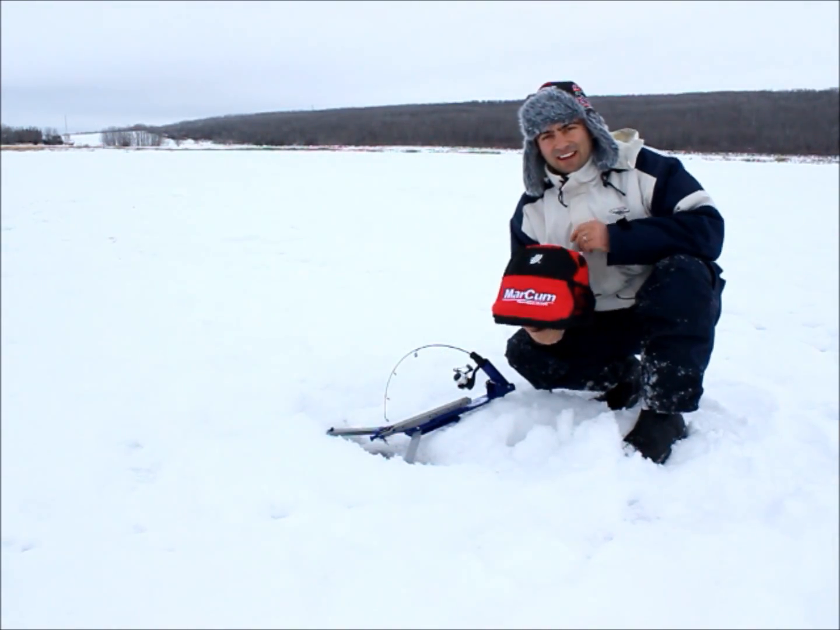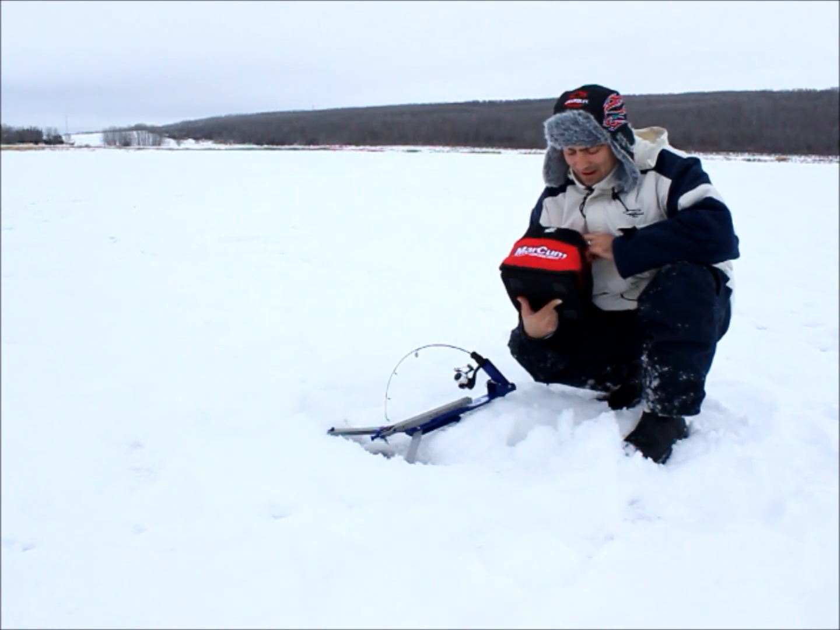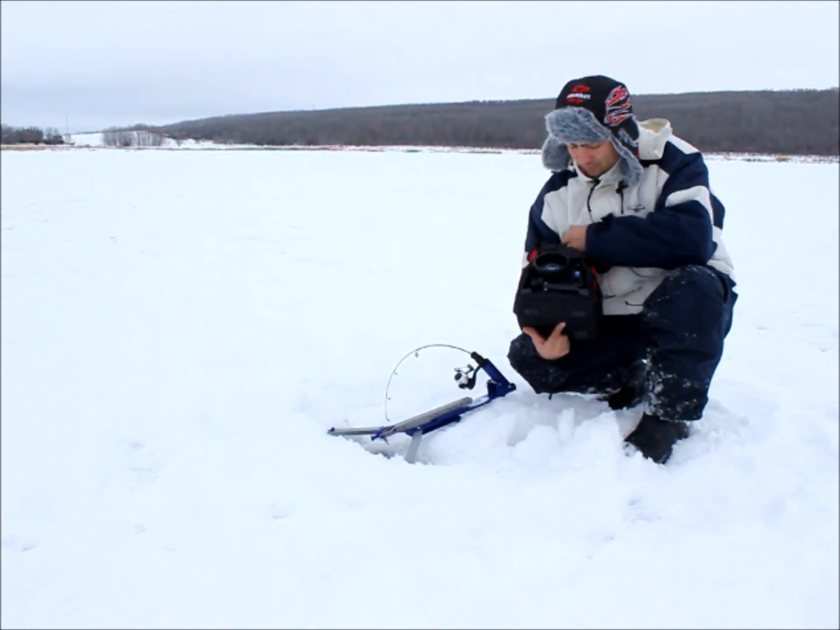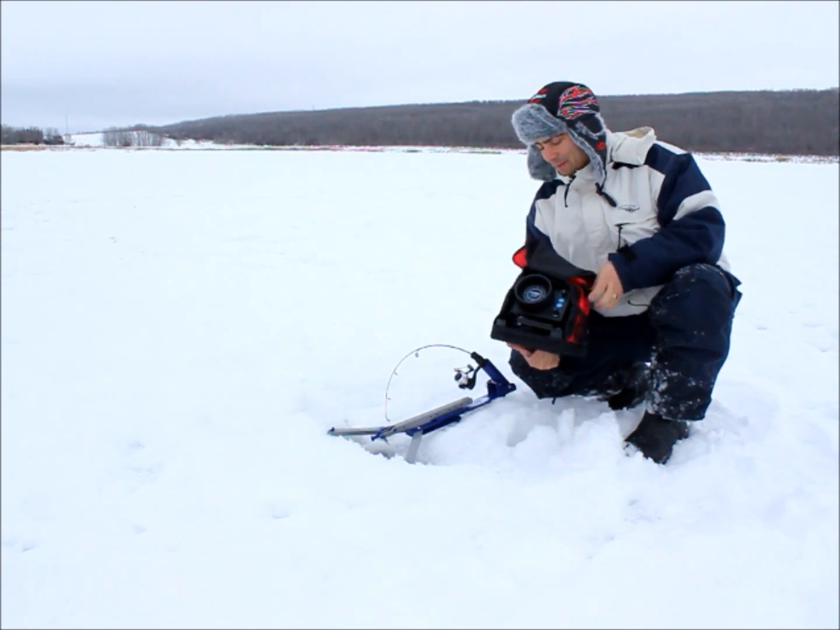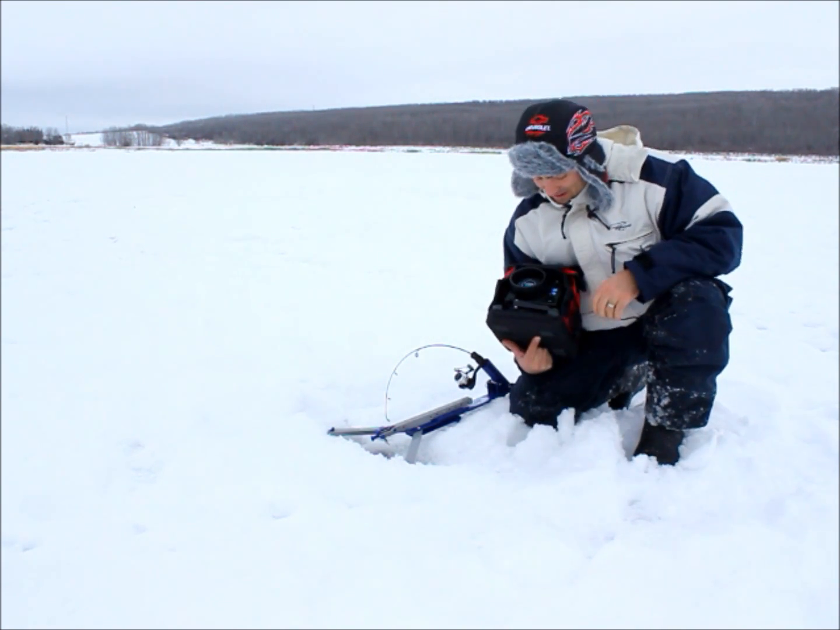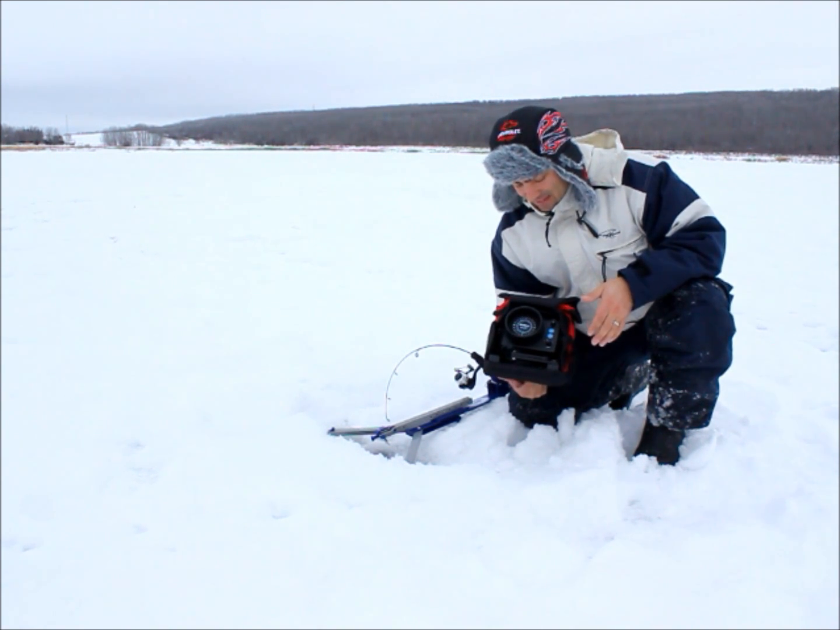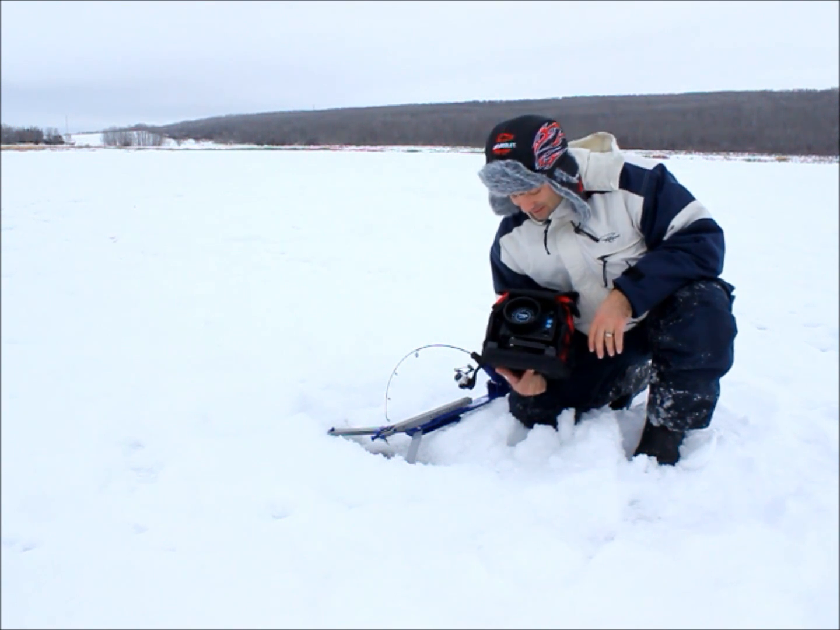Something else we're trying out today. My wife was nice enough to pick me up this MarCum VX-1Pro for my birthday in November. So now I'm here in Canada to give it a try. It's basically a flasher unit. It's one of their lower end ones, pretty reasonably priced, around $300.